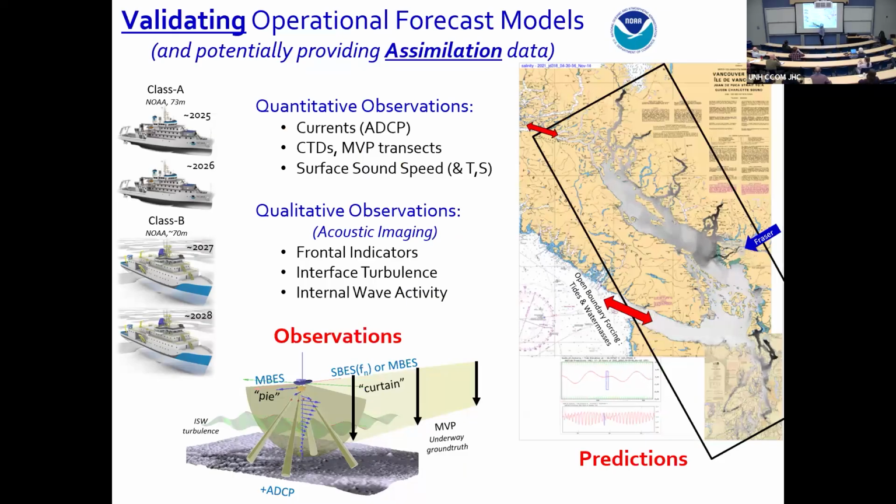They've got everything. They've got 4 ADCPs, 6 fisheries sonars, 2 or 3 multibeams on board and a sub-bottom profiler. One of the things of interest is these operational forecast models. I hope you'll listen to Natalie. I think she's giving a talk on Tuesday, isn't she?